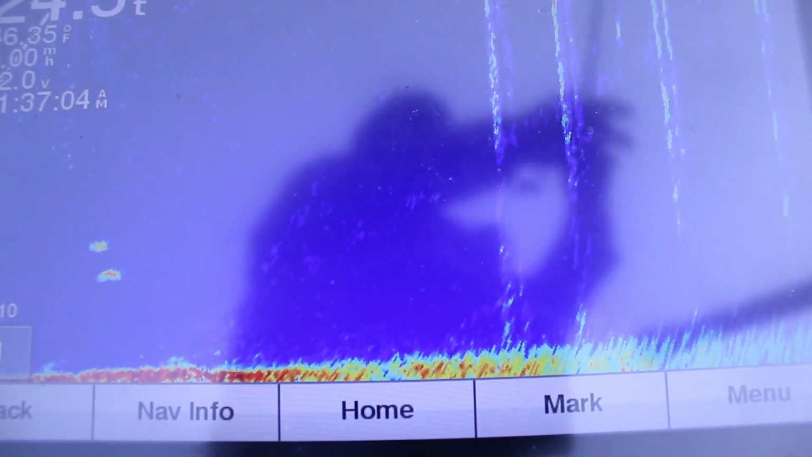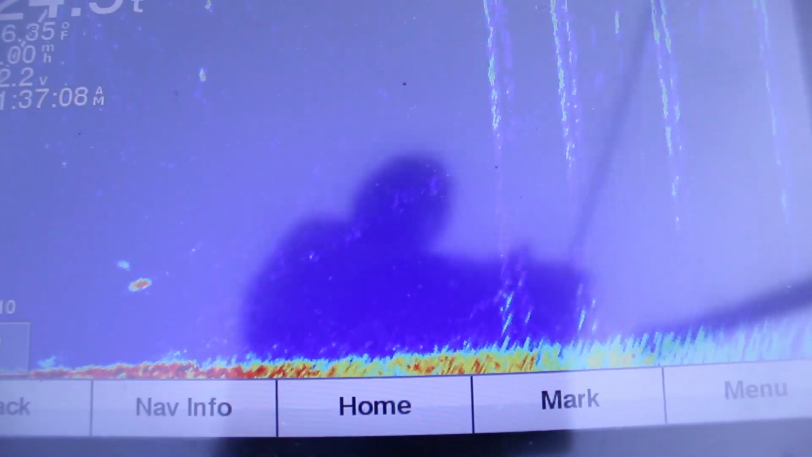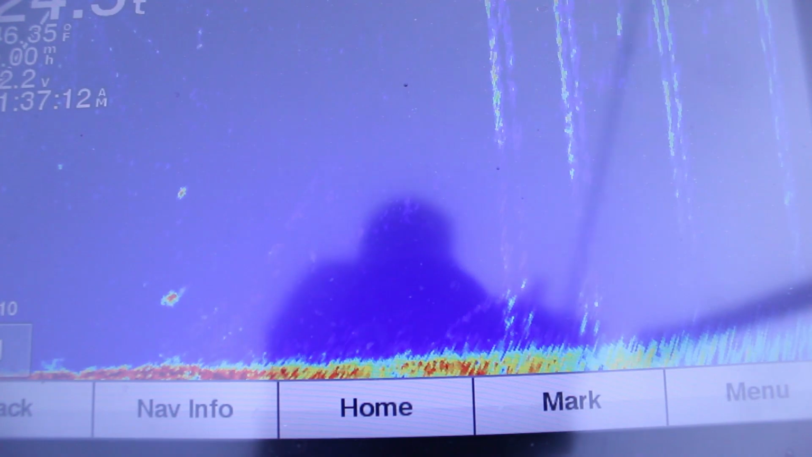Okay, I'm going to pitch it out here about 10 feet. Let it fall. There comes my bait right there. See it? Let it fall. Come on, getting close. Come on guys. Here it comes.